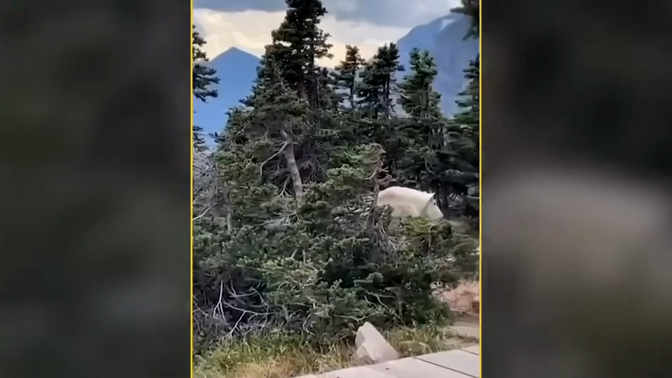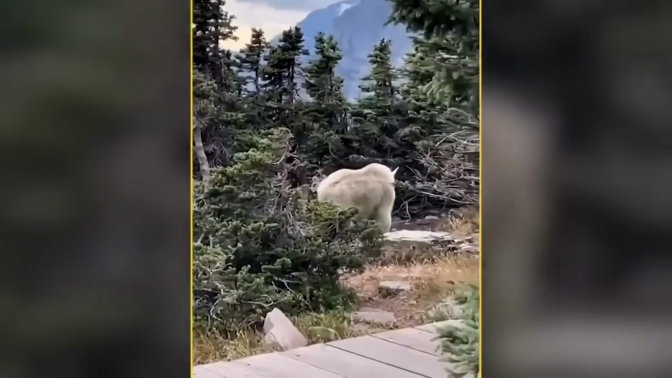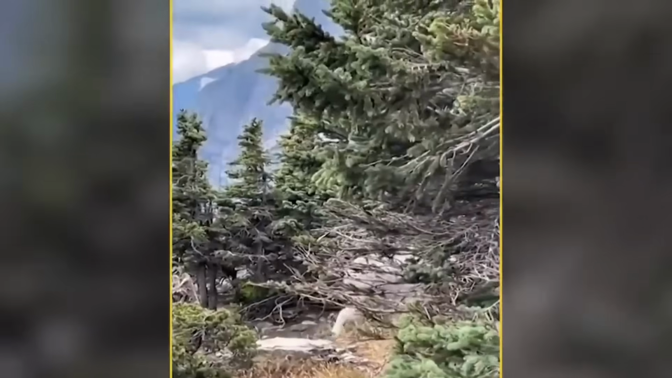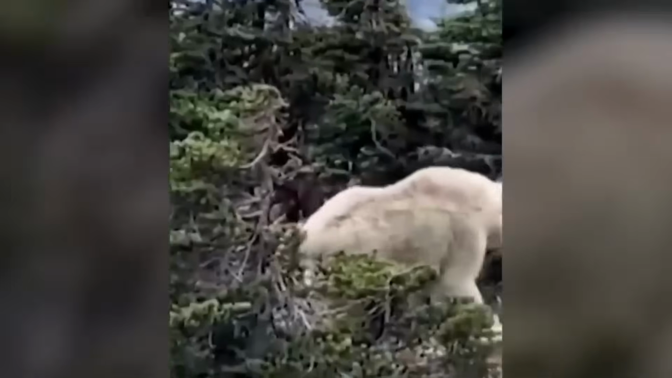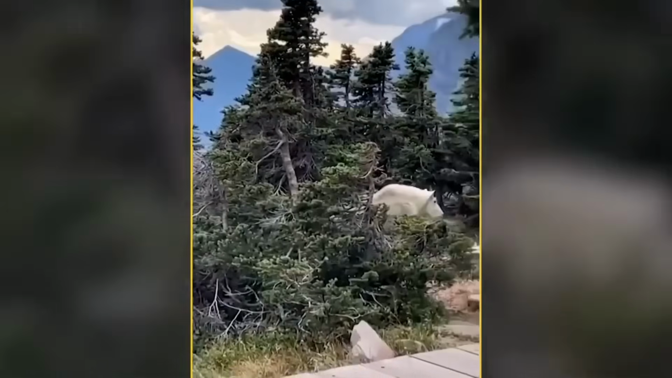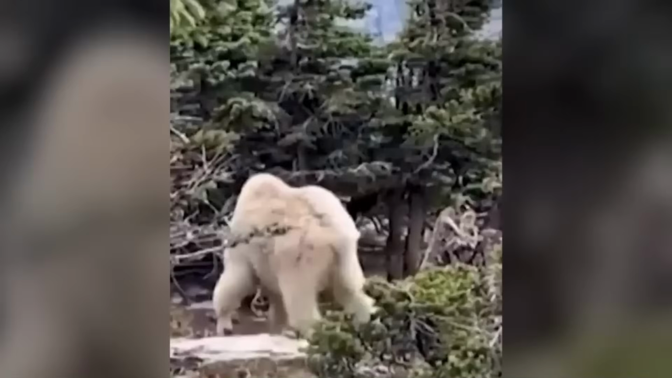A super goat. Have you ever seen a super buff goat? If you haven't, we're about to show you something awesome. So this guy was out hiking in the mountains, just enjoying nature and all that. And guess what he stumbled upon? This seriously ripped goat. He knew he had to capture it on his phone and share it with everyone. And guess what? The video went crazy viral on Twitter, racking up a whopping 4 million views. People couldn't help but be amazed by the goat's incredible physique.